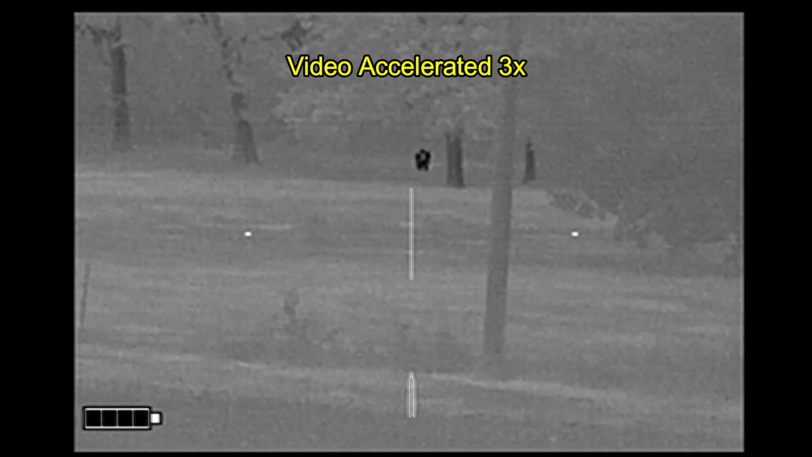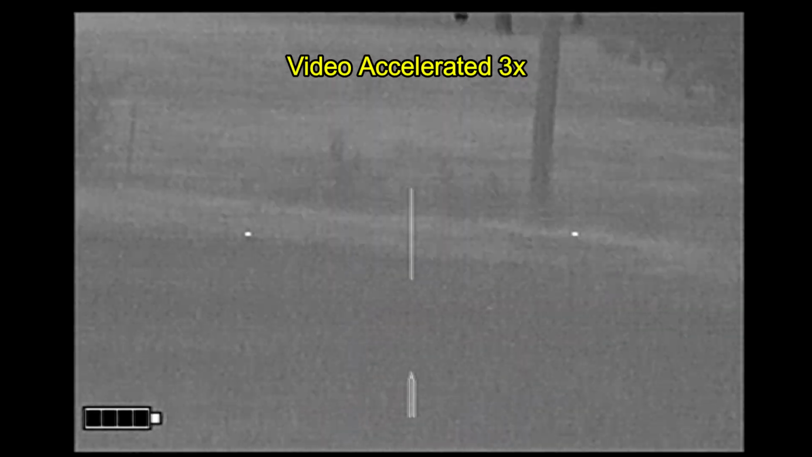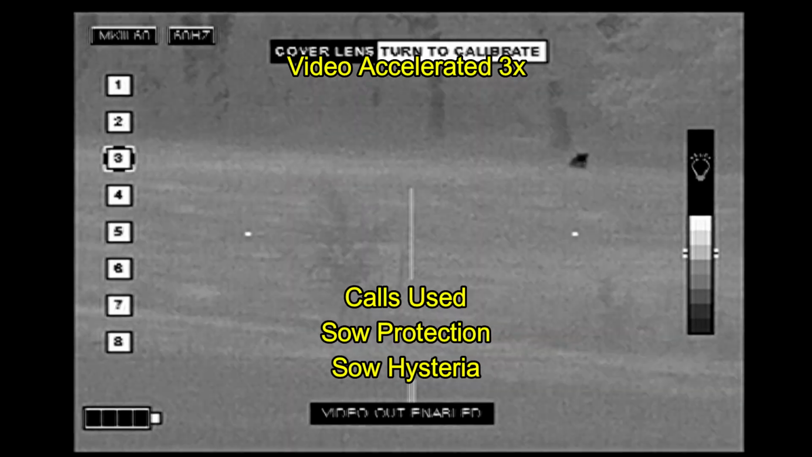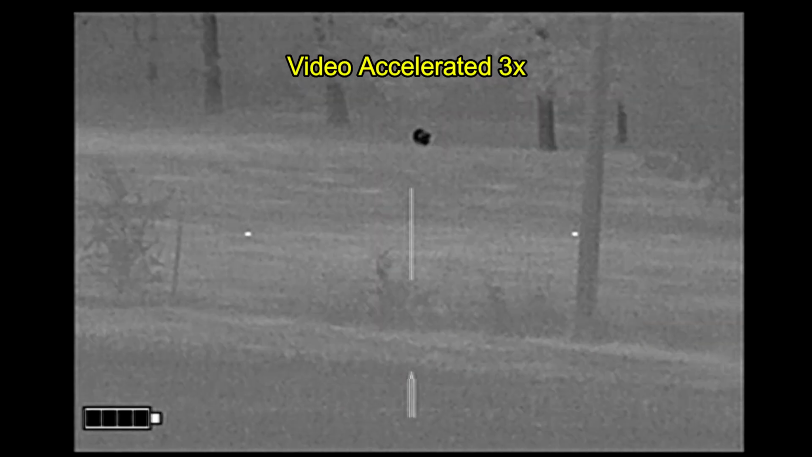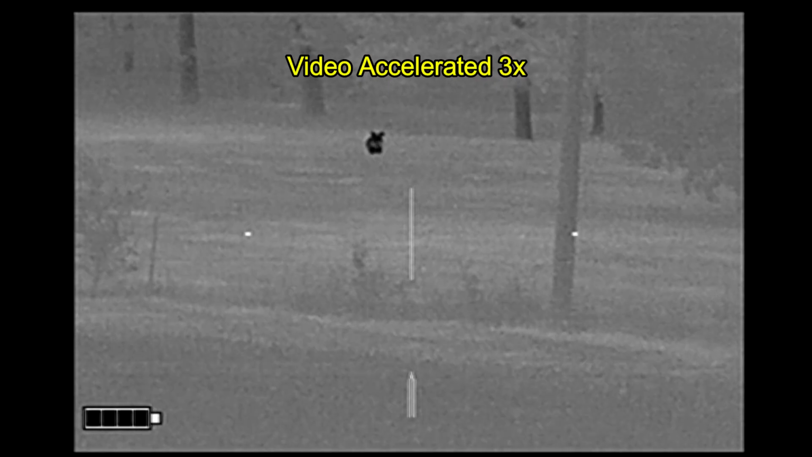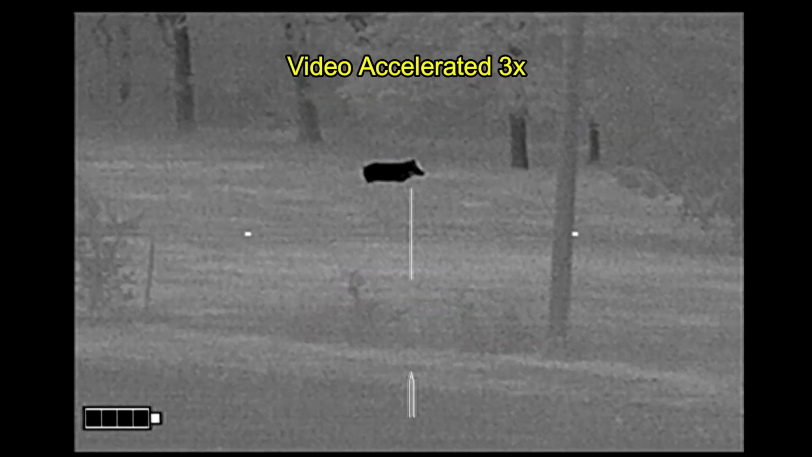Now the wind's blowing towards me at this point. The moon isn't up yet, so it's pretty dark, and the hog has taken notice of the collar. And as you can see, I've sped up the video here. This took place over a period of several minutes, and the hog is showing some definite interest. All I needed for the hog to do is to cross the fence, but he had stopped right here.